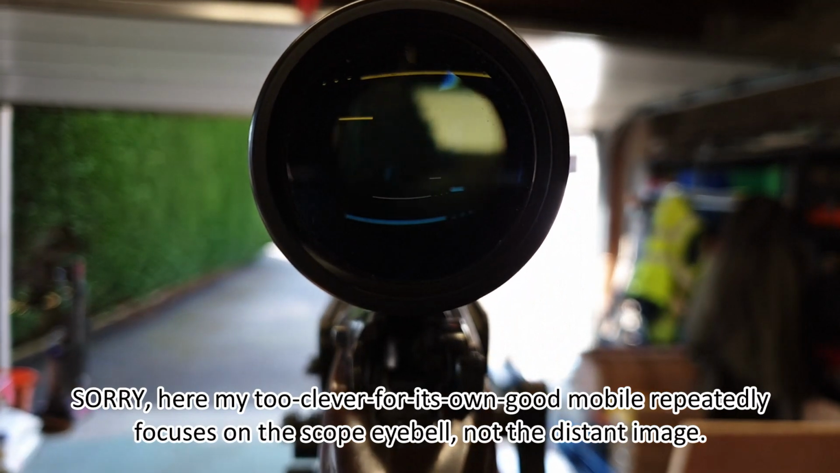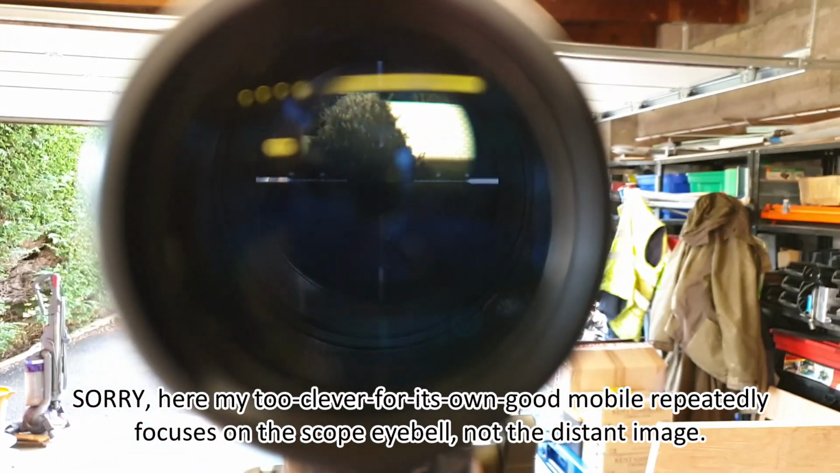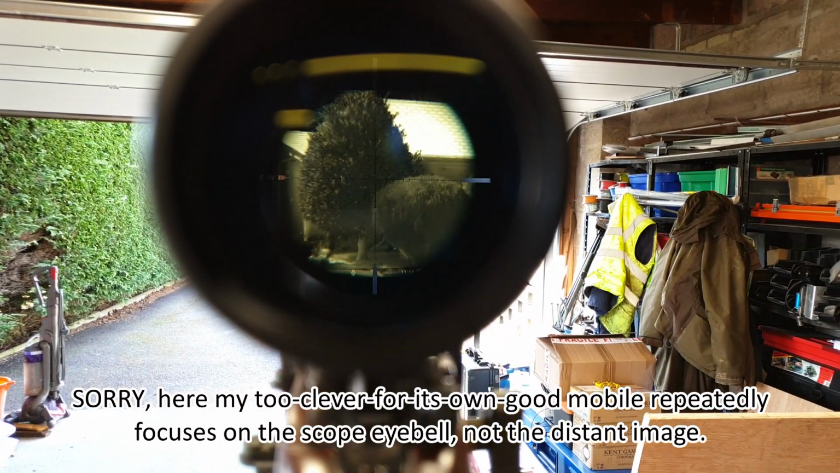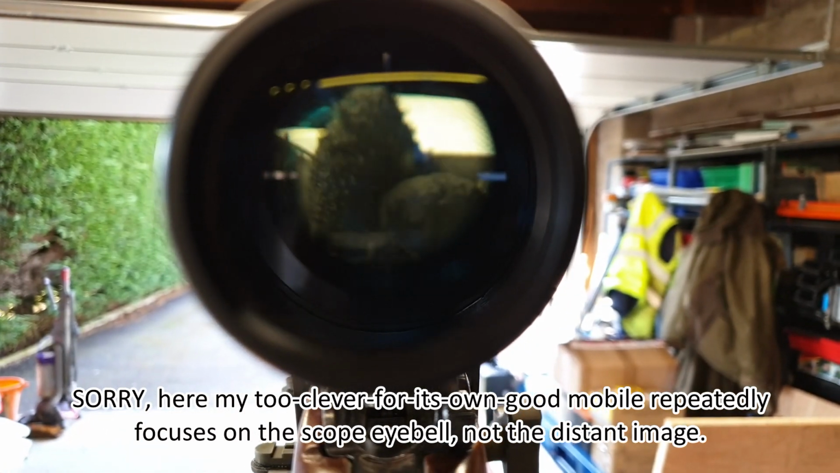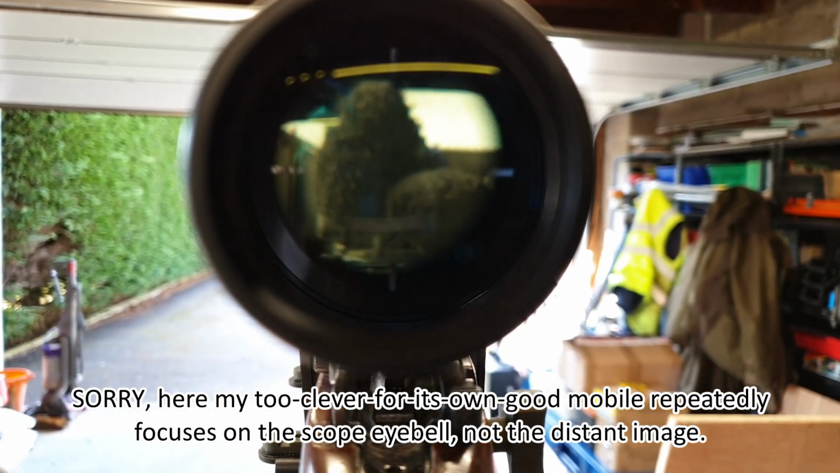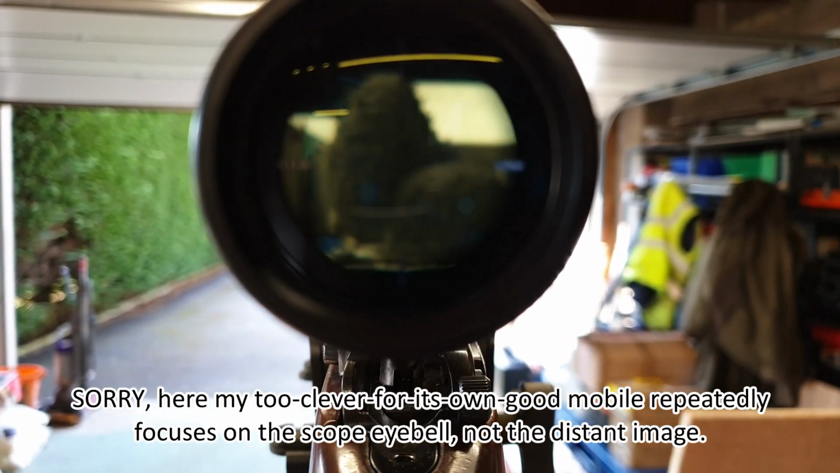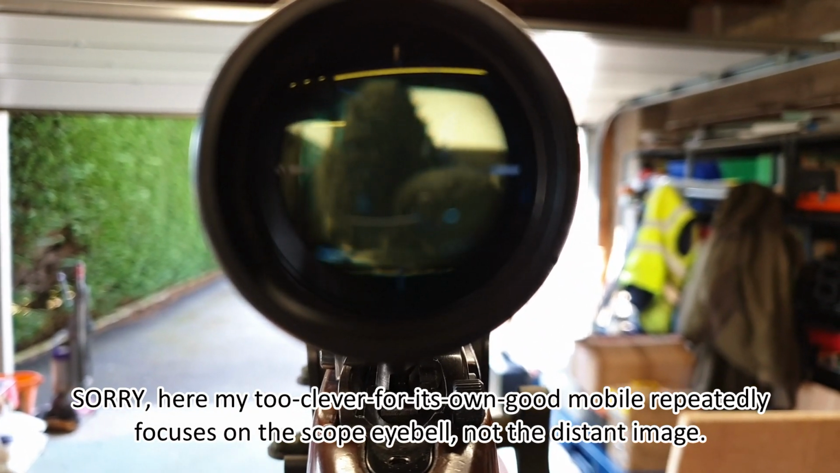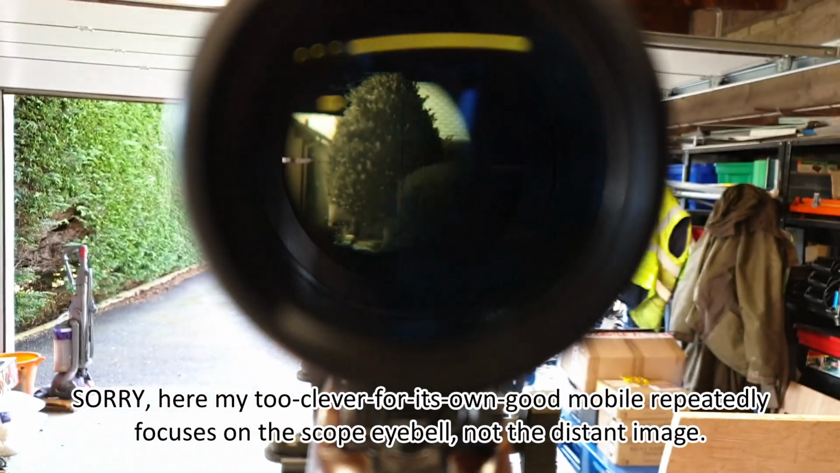Right, so you can see it's getting your eye in the right place that's the trick. And when you go to take a shot, you've got to start out in low magnification. That way you'll find the spot for your eye more easily. Once you get lined up on the target, you can bring the magnification up. Once you get above about ×8 on the scope, the picture starts to get a bit blurry.